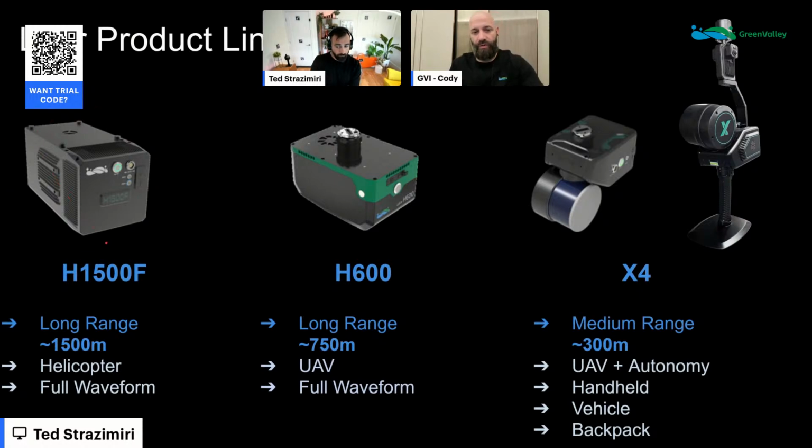And then moving on over to our latest release, the H600. This is more designed for your eVTOL or your UAV system. It still has a long range at 750 meters, and it also provides a full waveform. This is one of the products that we'll be highlighting today.